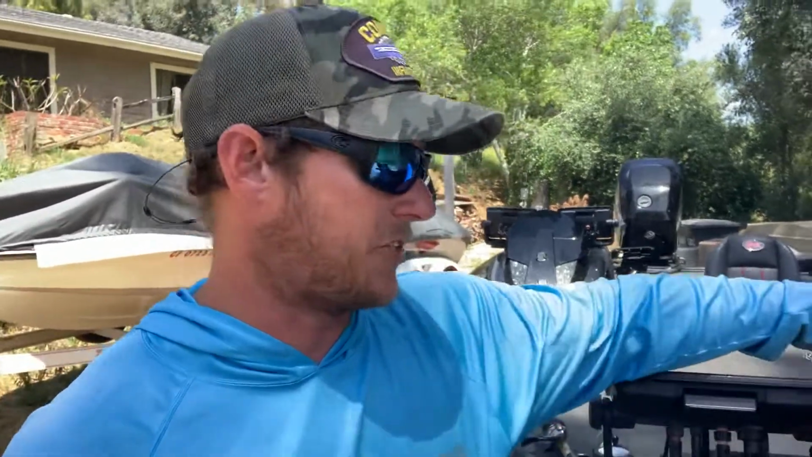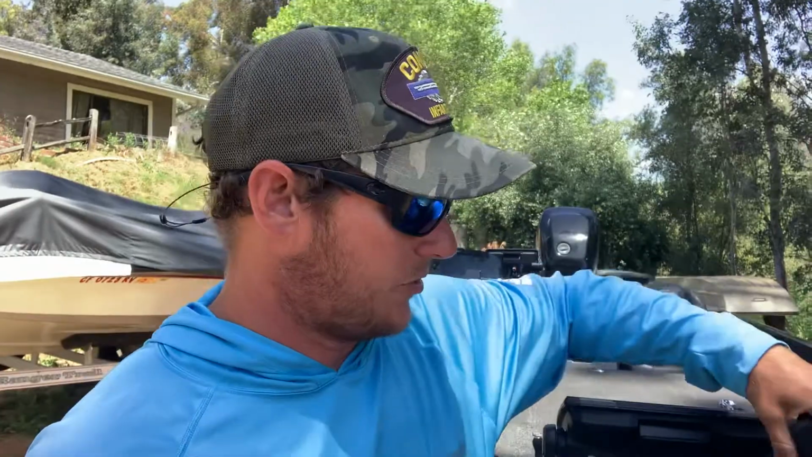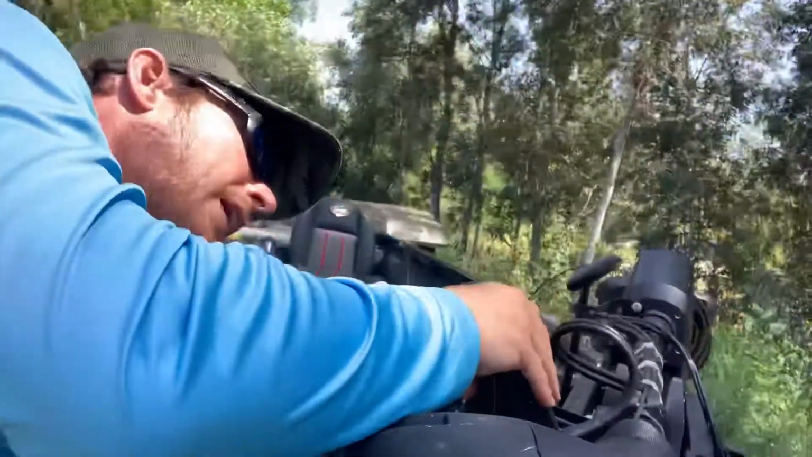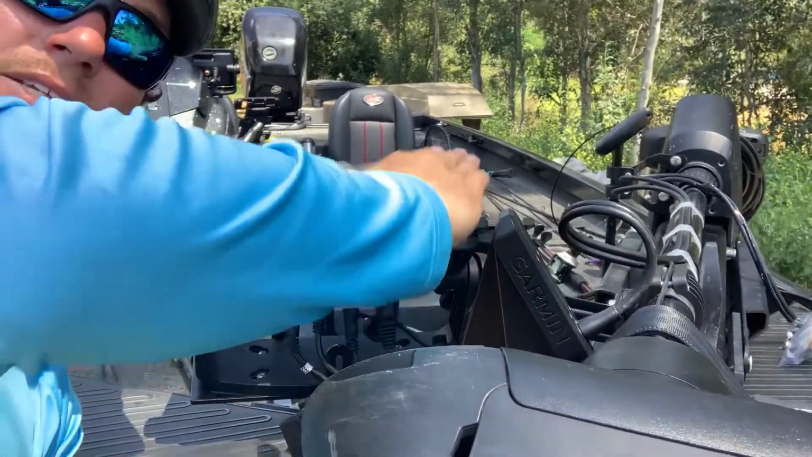So the accuracy of this thing is nowhere near what the Summit is, because with the Summit, what you see is what you get. There's no angle sticking out to the side. There's nothing going on when you flip this down. This one is not directly in line with the trolling motor. I don't know if you could see it, but when I have it in there, it's, like you said, off a little bit.